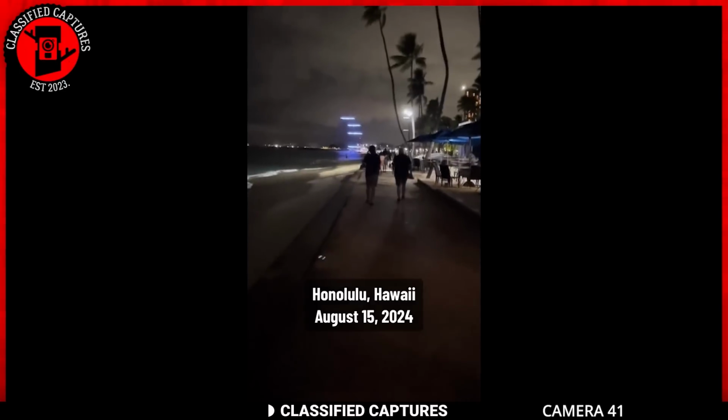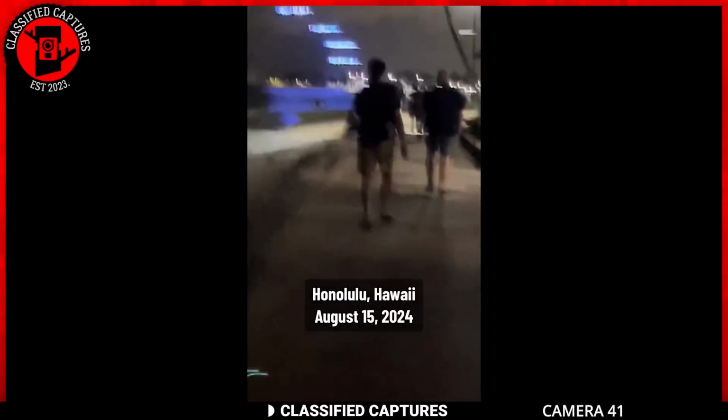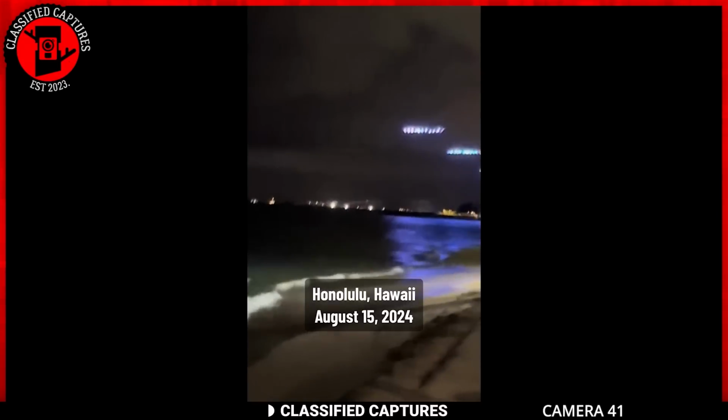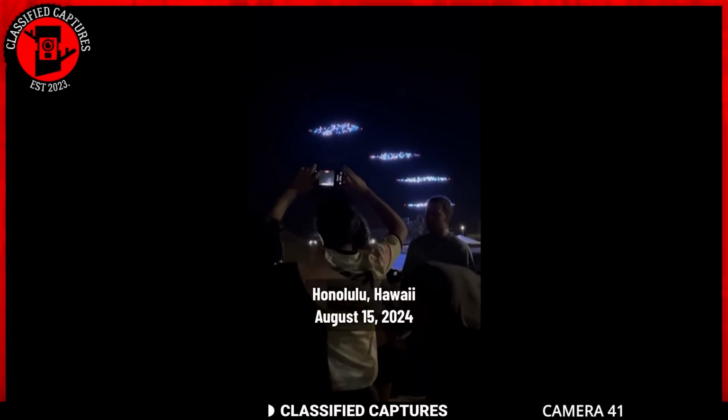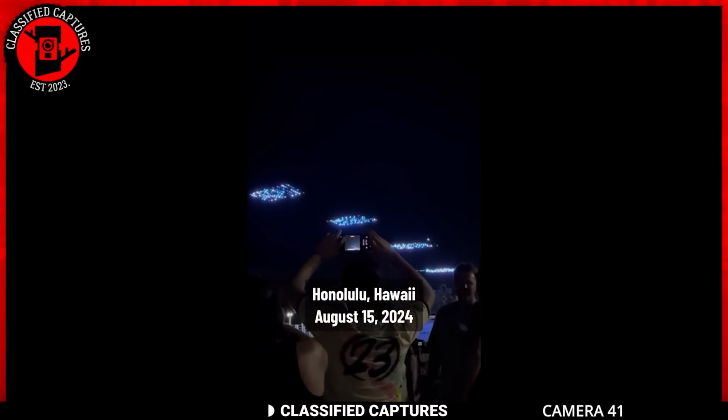On August the 15th, 2024 in Honolulu, Hawaii, someone shared an image that has sparked quite a bit of debate. The photo, taken on that day, shows the night sky with strange horizontal lines that resemble glowing syringes. These lines appeared to be attached to some sort of craft or device hovering up there.